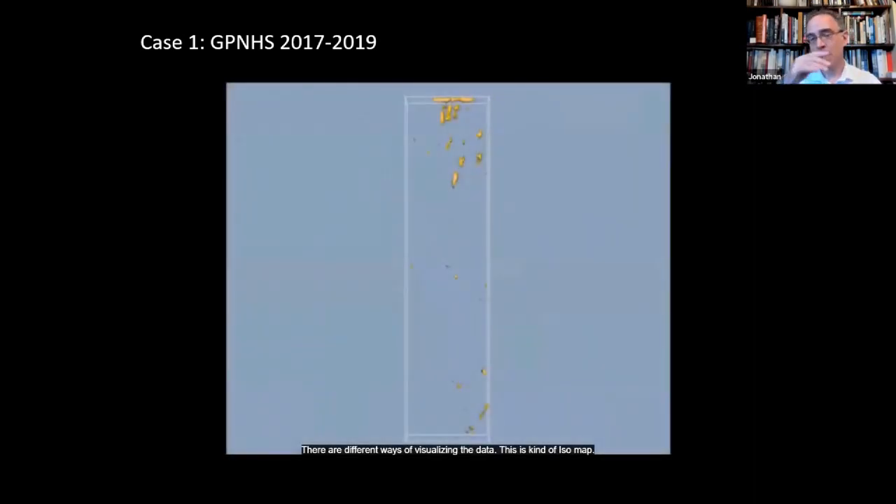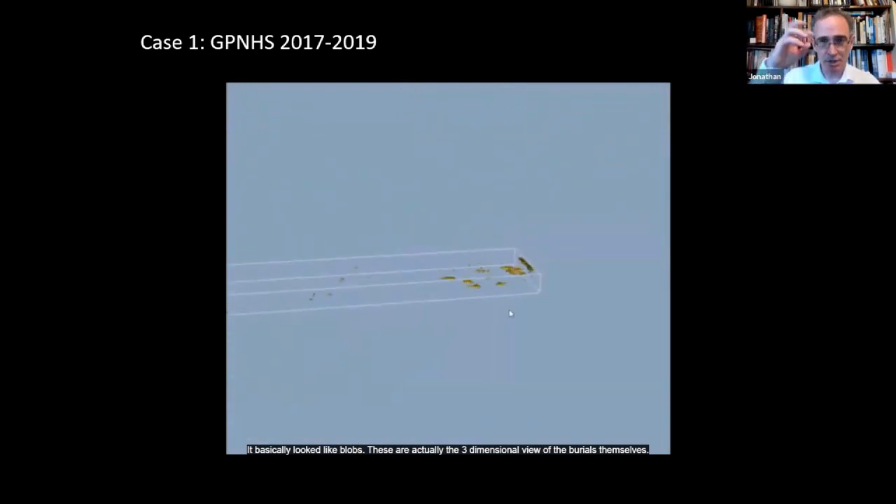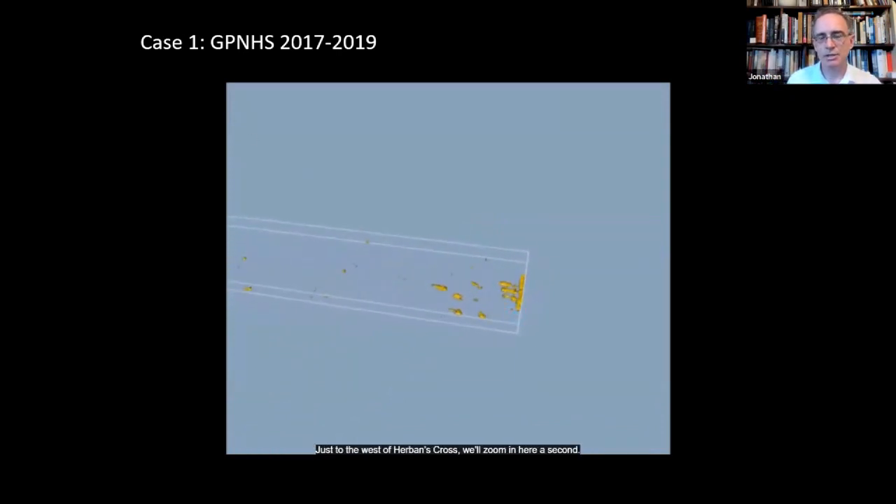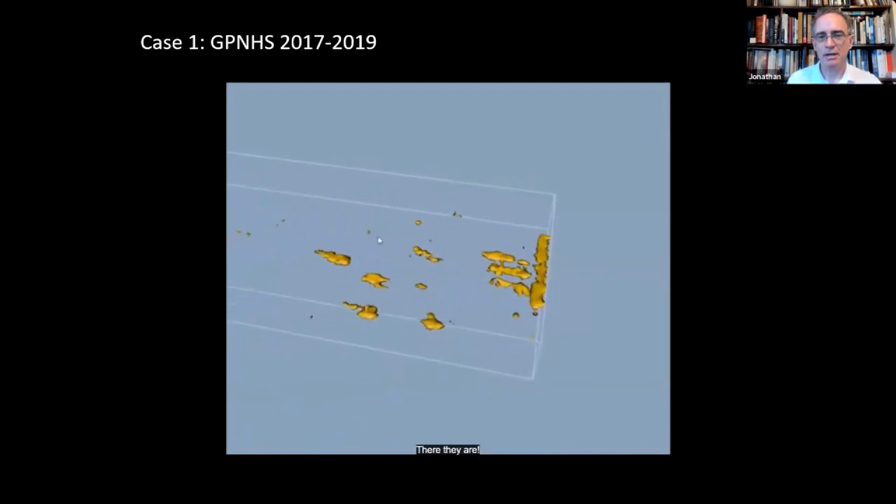There are different ways of visualizing the data. This is a kind of ISO map. So using a piece of software called Voxler, these yellow, we might call them polygons, they basically look like blobs. These are actually the three-dimensional view of the burials themselves, just to the west of Herbin's Cross. We'll zoom in here a second. You'll get a better sense of what some of these things look like. There they are.